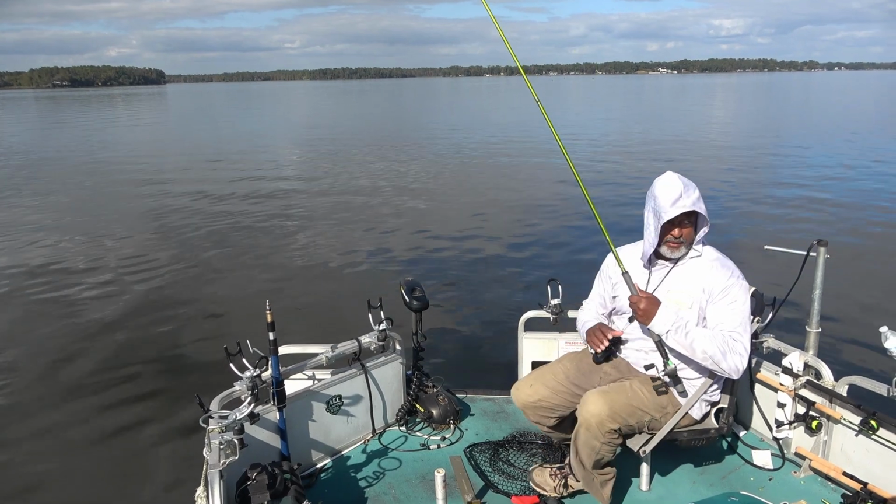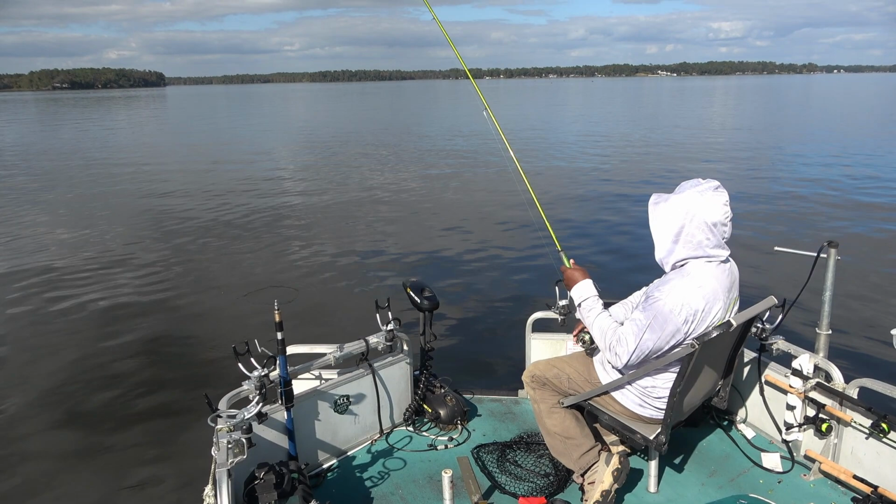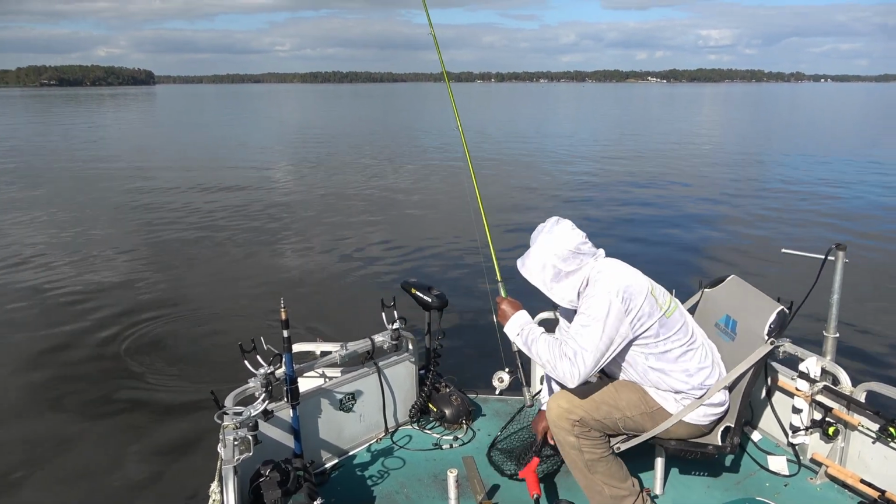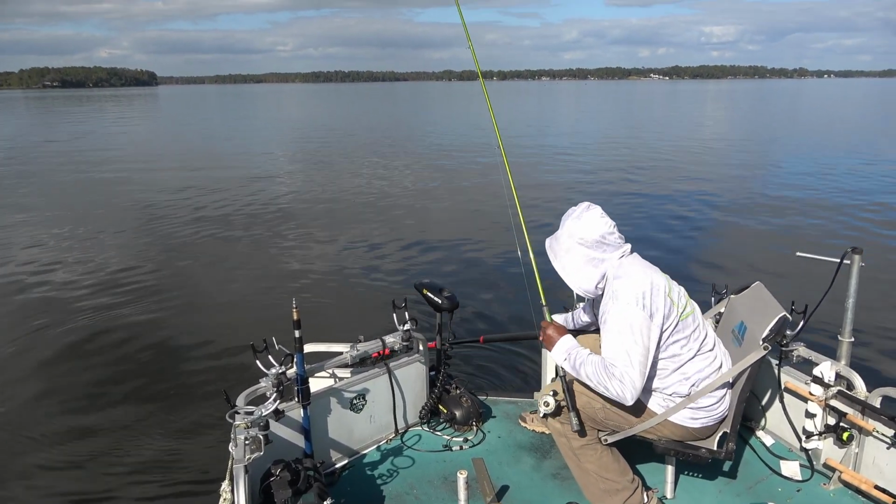All right, that's gonna be a pretty decent fish there too, folks. Pretty decent fish. Old girl might be worthy on the net.